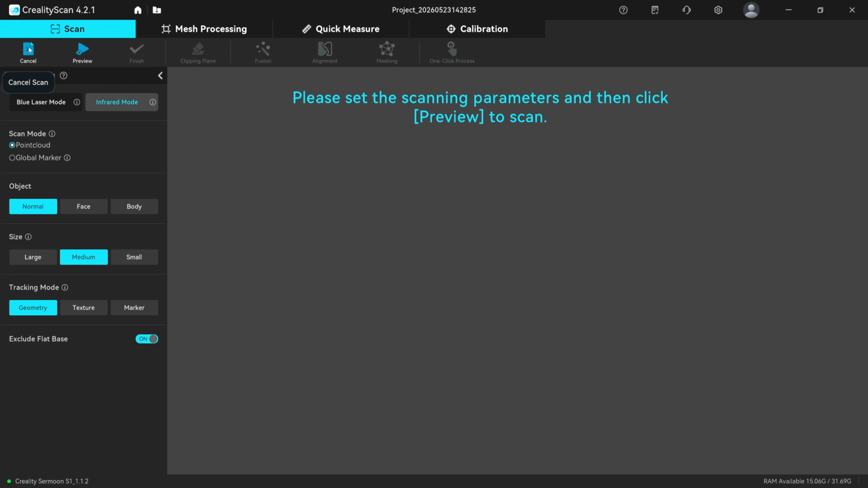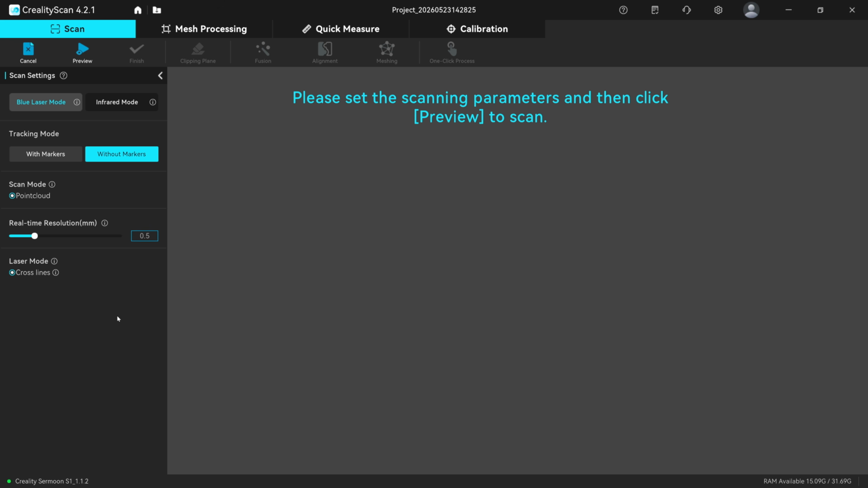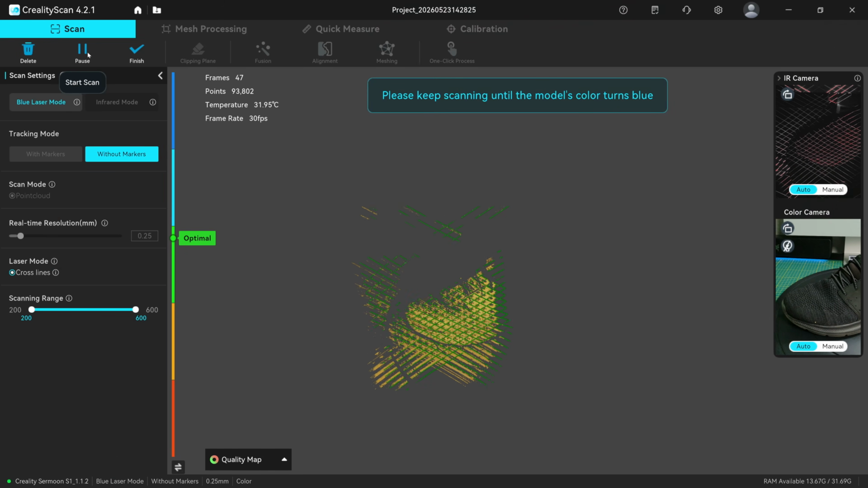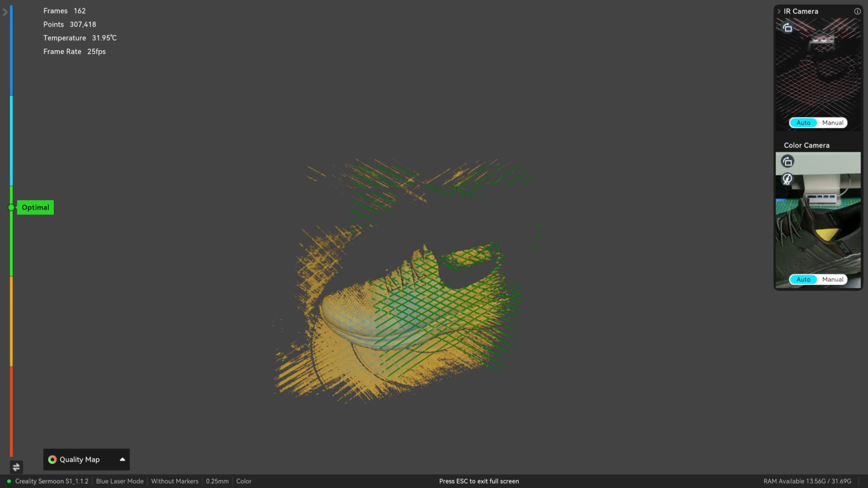Okay, so new scan then. This time we're going to go to blue laser mode and we're going to do without markers. Now, at the time of recording this video, you can only do this in cross lines. You set the resolution. We're going to set it to 0.25 millimeters, starting exactly the same position as I did last time, which is basically this side of the shoe. So press start. And there we are, scanning.